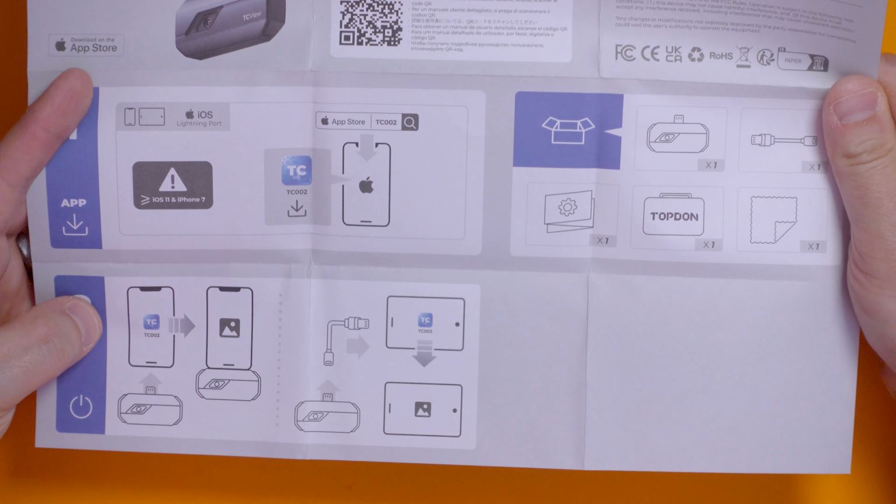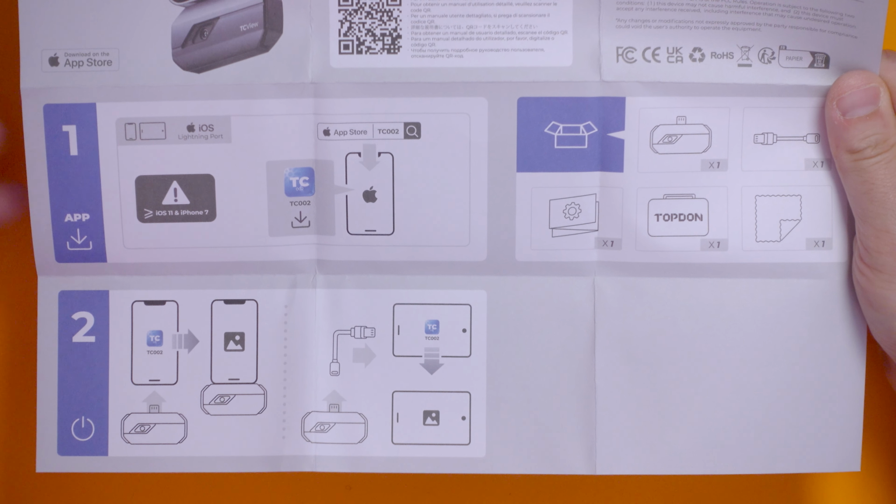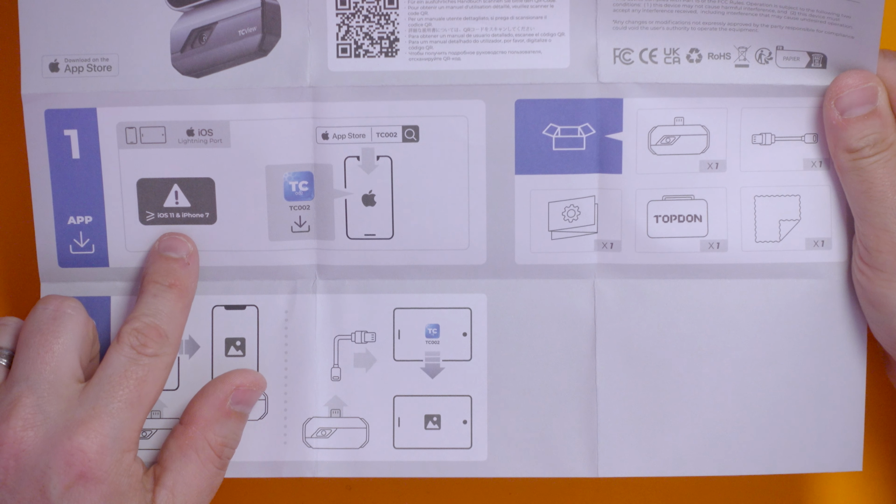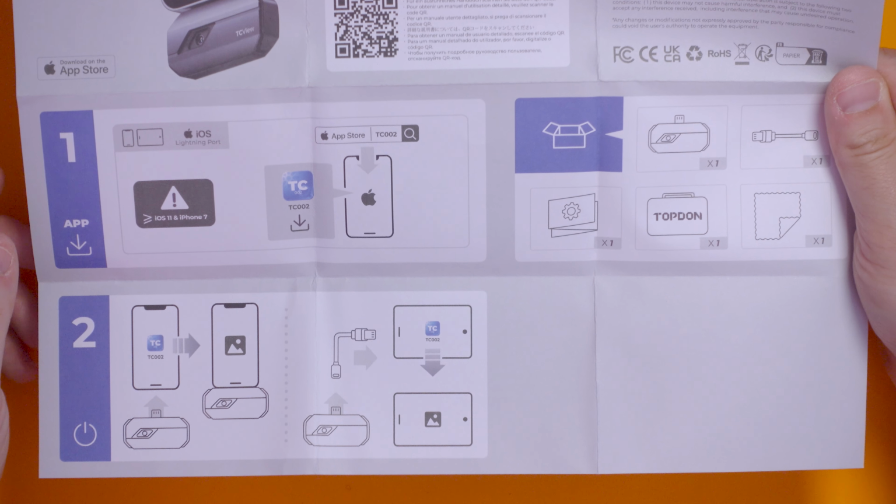As manuals go, it's pretty simple. You need to be on iOS 11 and at least an iPhone 7 for this to work. My only thought about this is I know Apple are looking at going over to USB-C connectors, so going forwards, you might have to get the USB-C version. I don't know. But there are rumors that the next iPhone is going to be fully USB-C and get rid of the Lightning connector. So maybe bear that in mind.